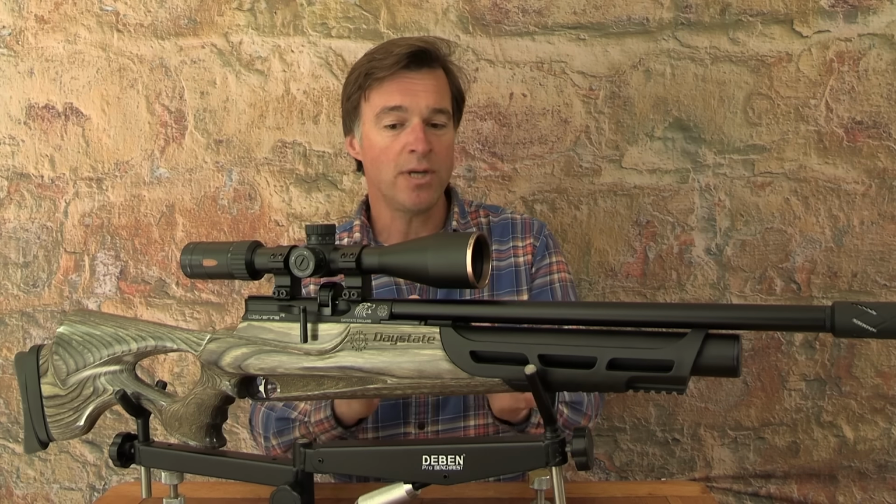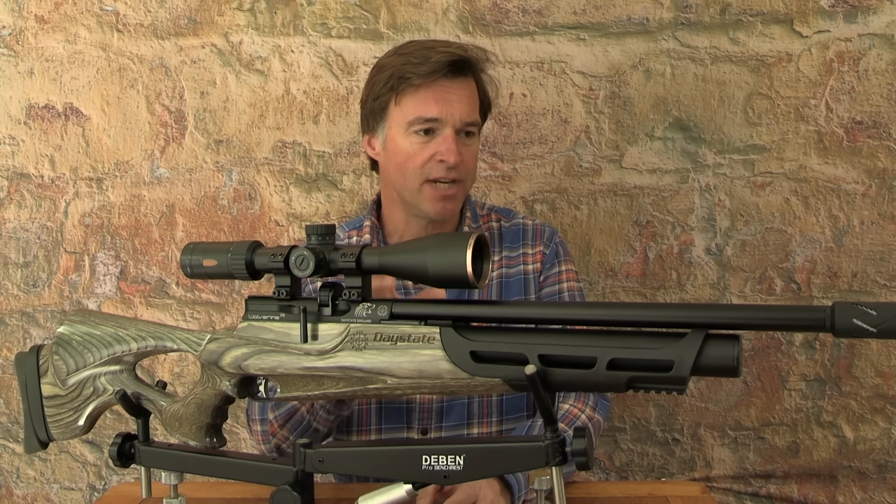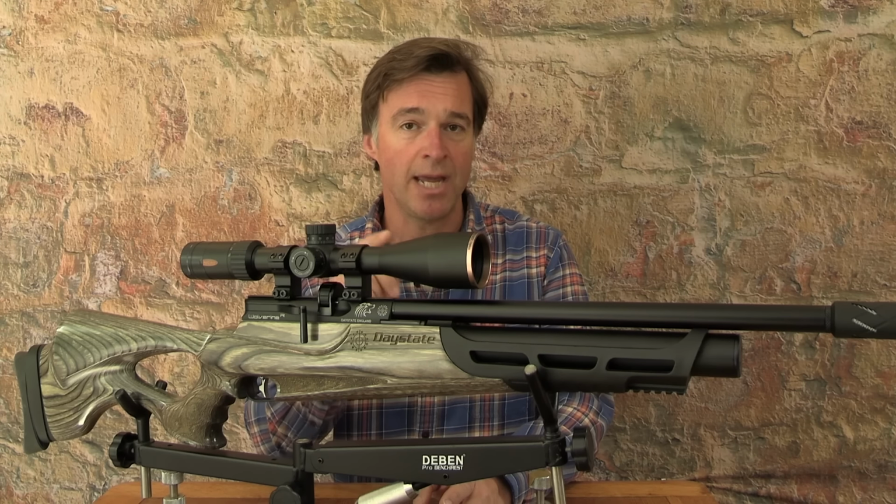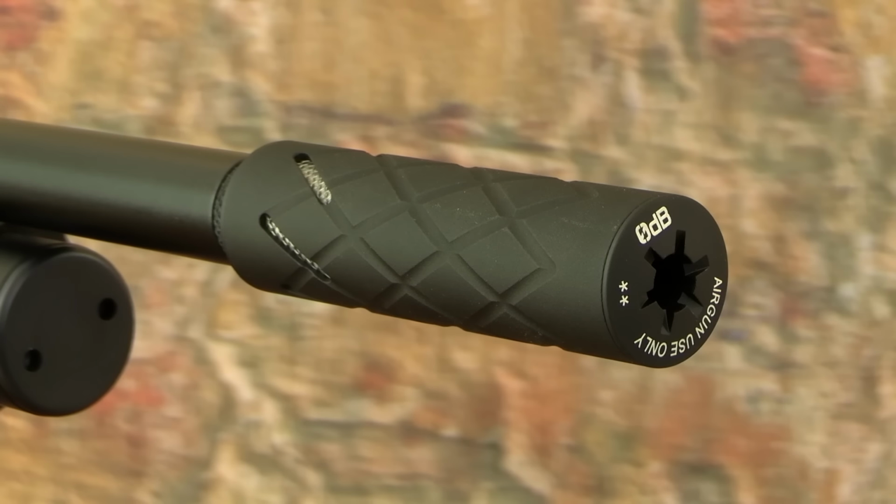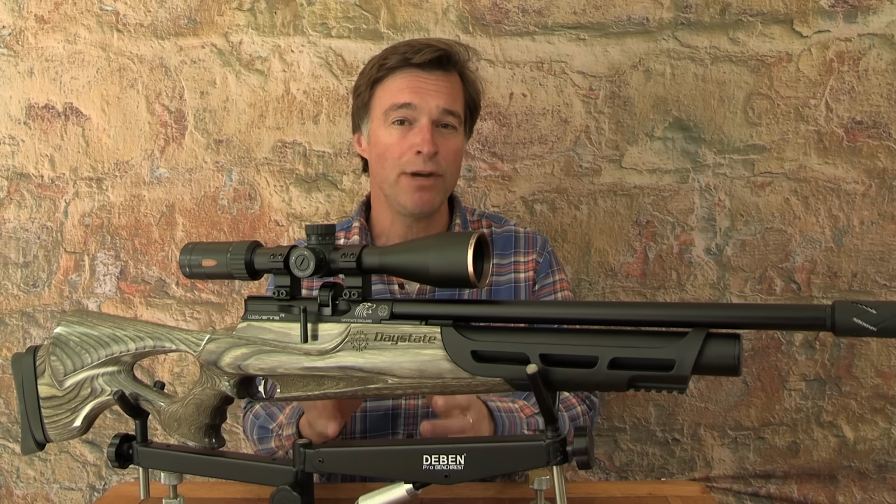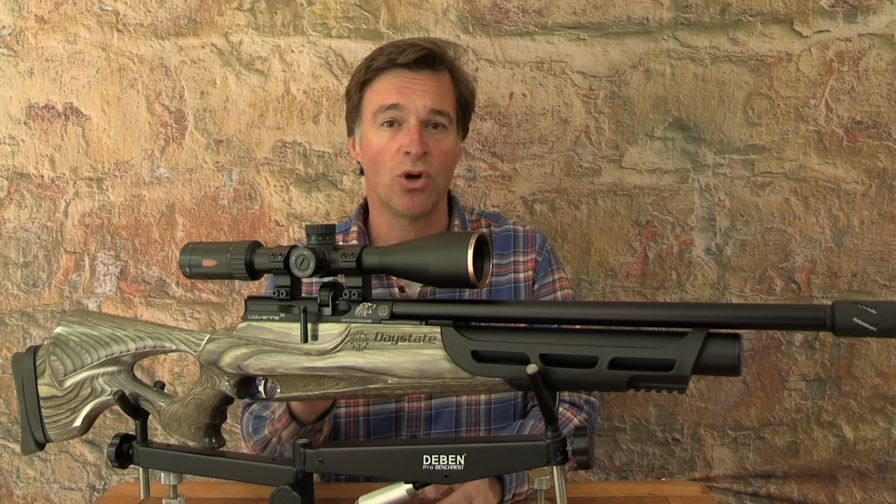Now, there's a 43 centimeter barrel, and that sits inside a relatively chunky shroud which does provide some sound suppression. It also has a 1/2 inch UNF thread, and I've actually fitted a 0 dB silencer which has made this gun whisper quiet. The Wolverine runs Daystate's excellent self-indexing magazine and also comes supplied with a single shot tray.